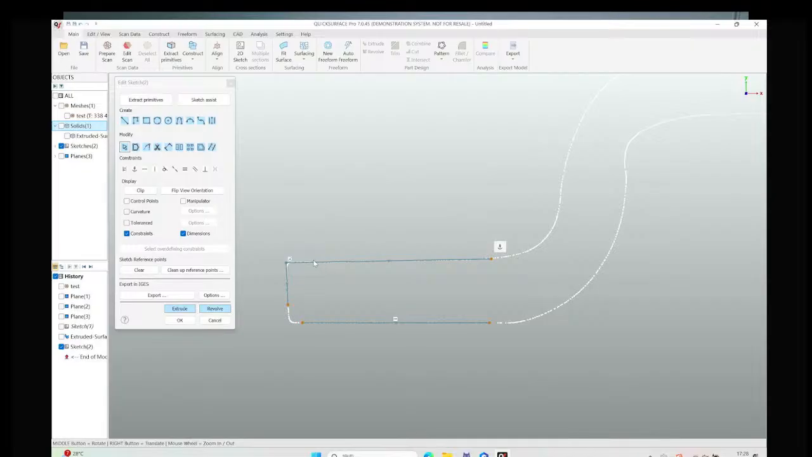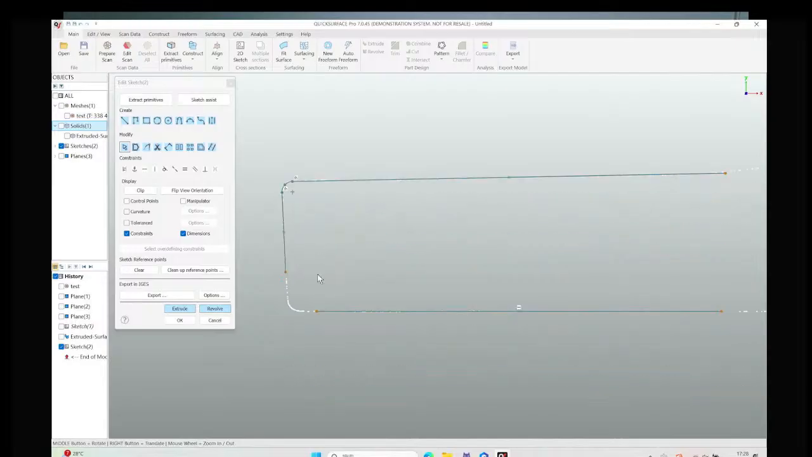Then hit the control key to join them together, and twice the control key to make the fillet. And you can design the size of the fillet radius. To unite them.